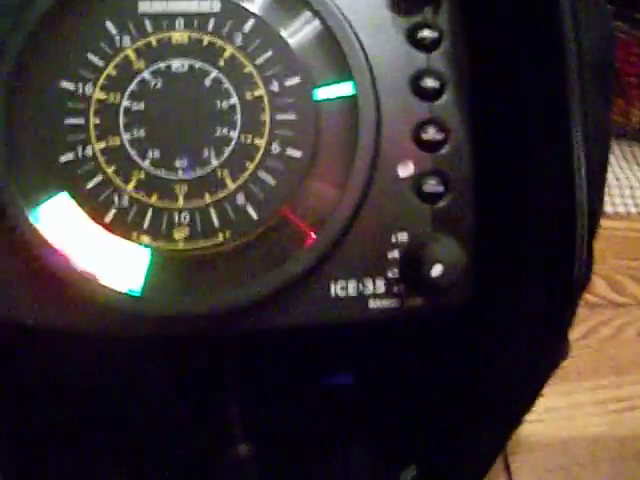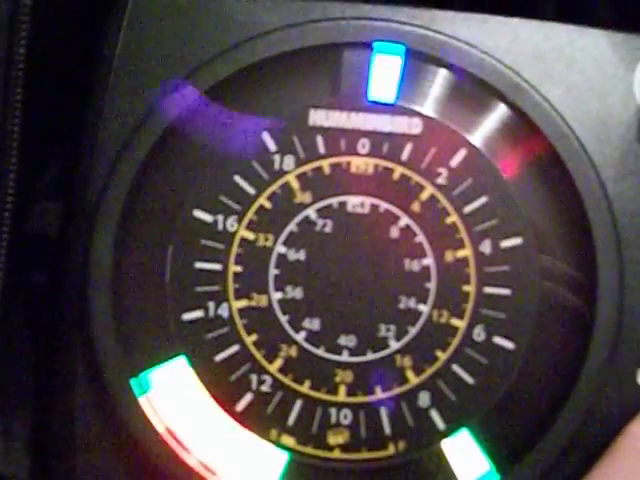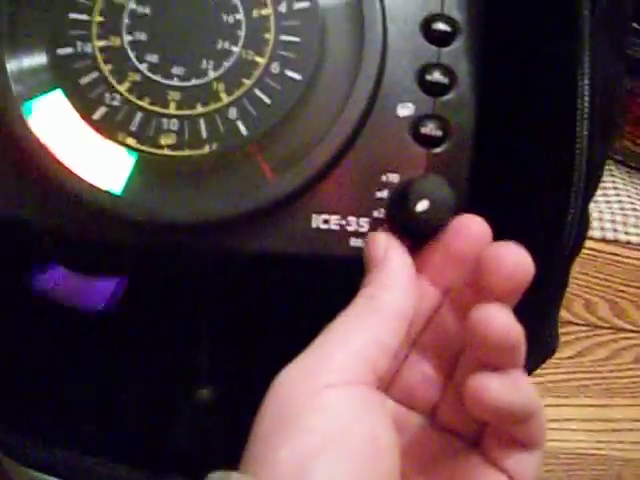I'll go through the beam, how to tell the difference. It's quite simple. Narrow beam, wide beam. Wide beam, the blue line gets wider. Narrow beam, the blue line gets shorter.